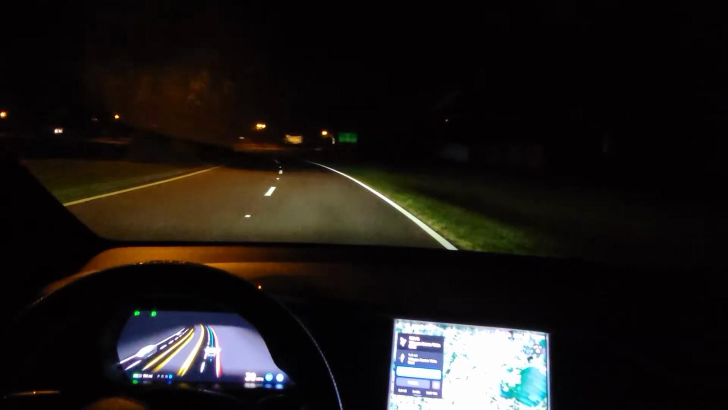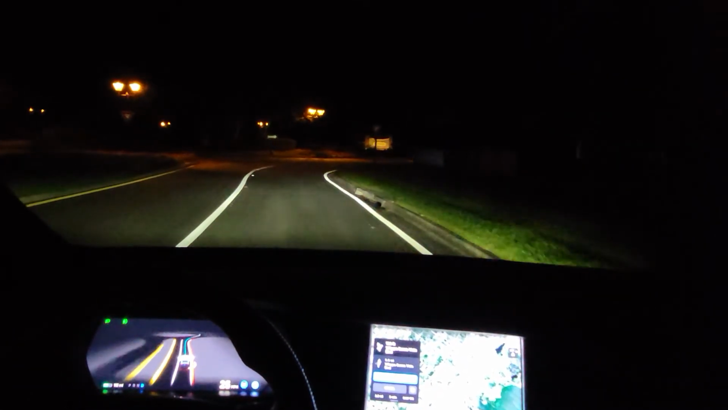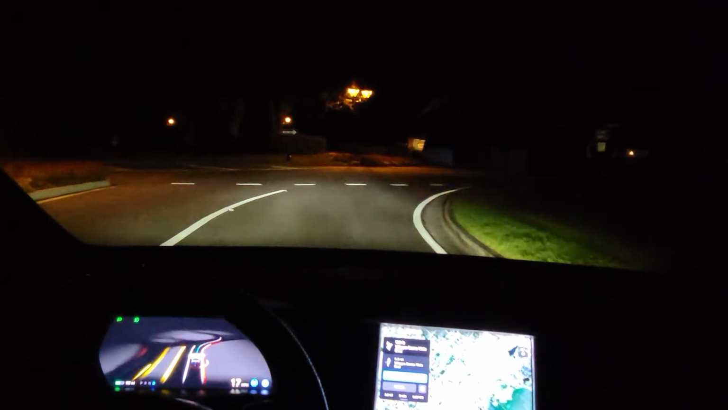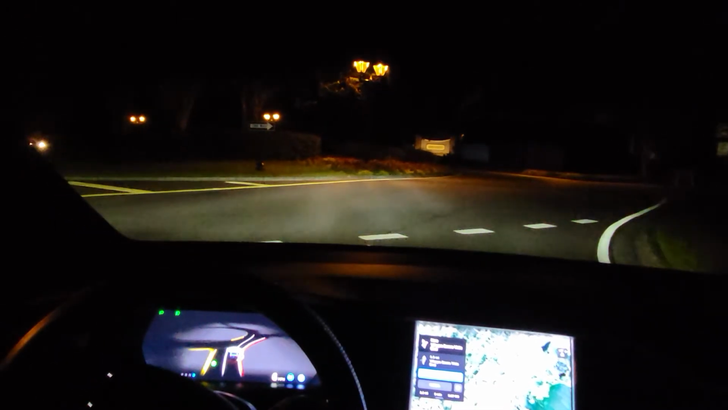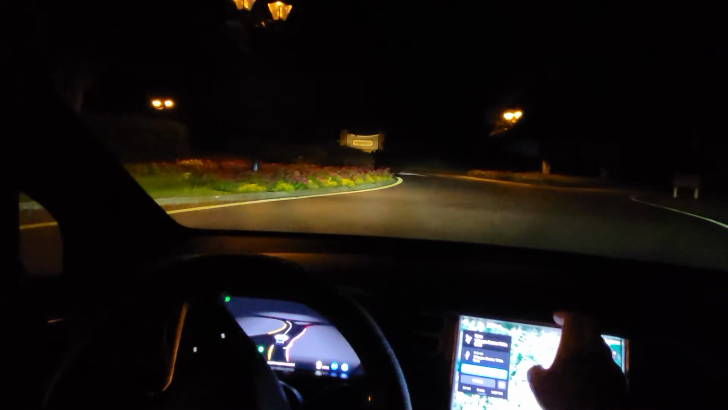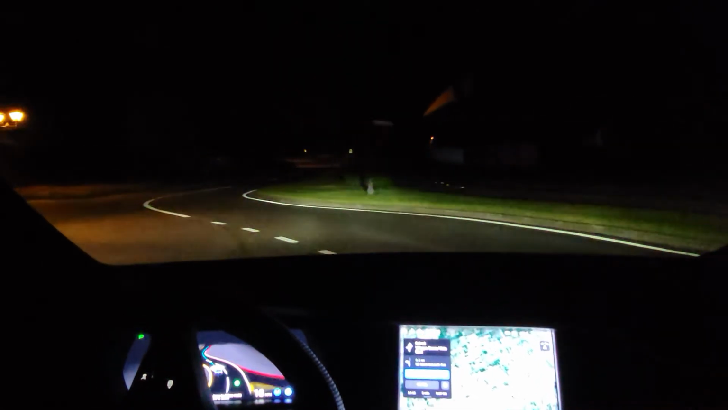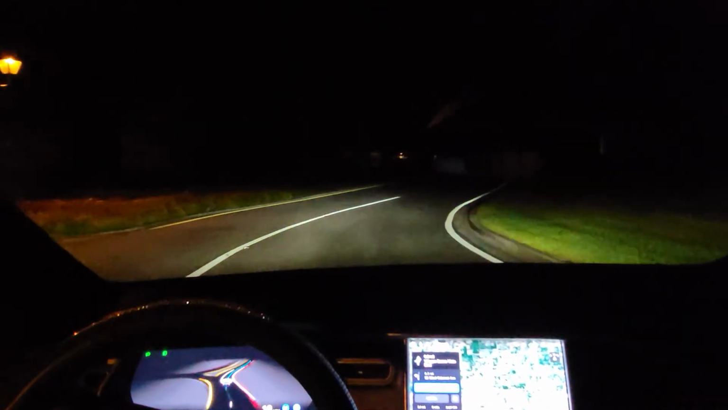Okay. This one it does really well because we didn't get the phantom braking. Oh, we didn't? No. It is still going to stop though. I can see the blue line turn to gray, so it does a full stop before it enters, and then it is switching into the left lane, which it does not need to do. It will probably switch here. It's going to switch back over to the right.